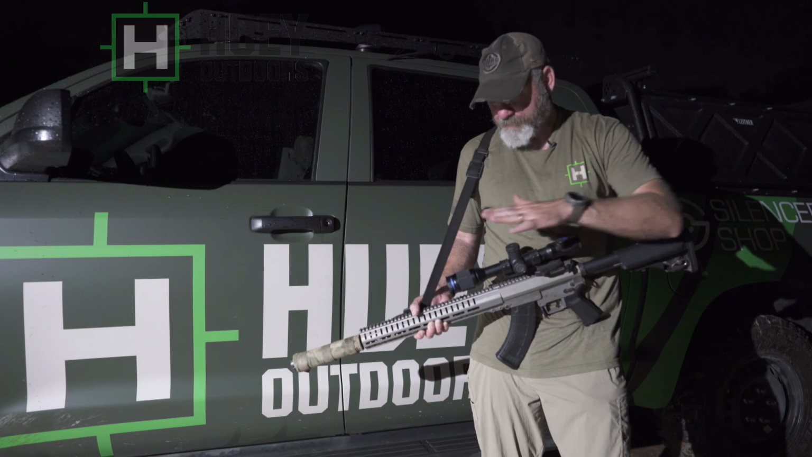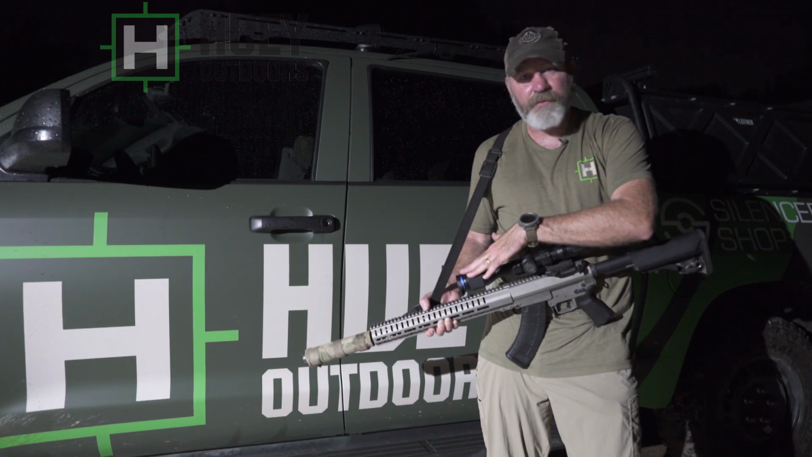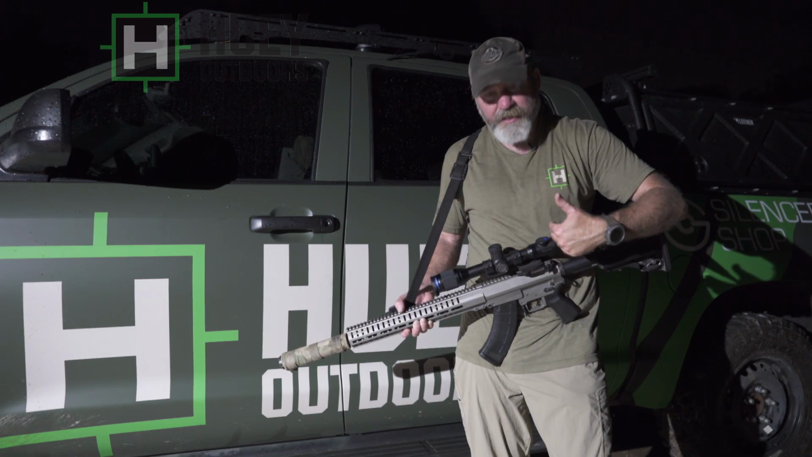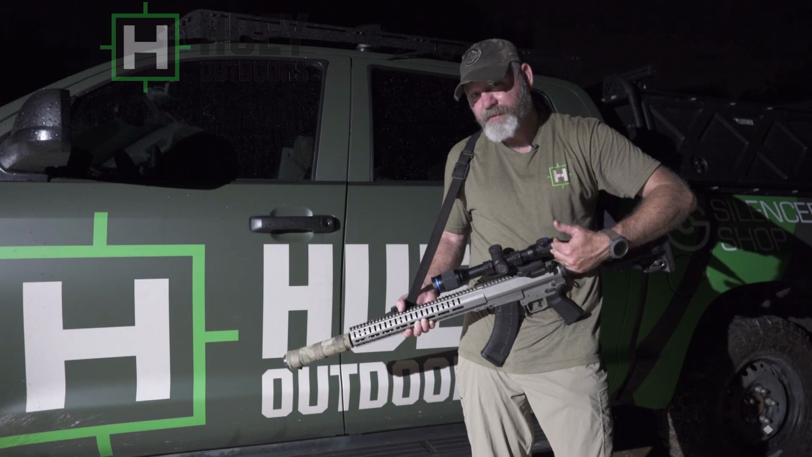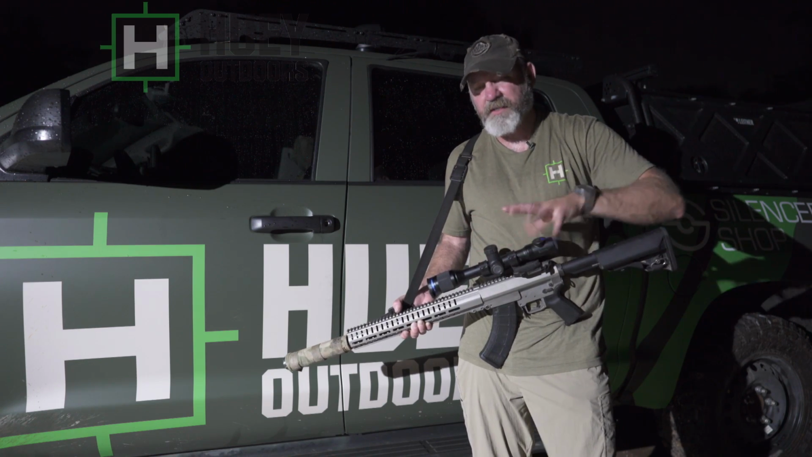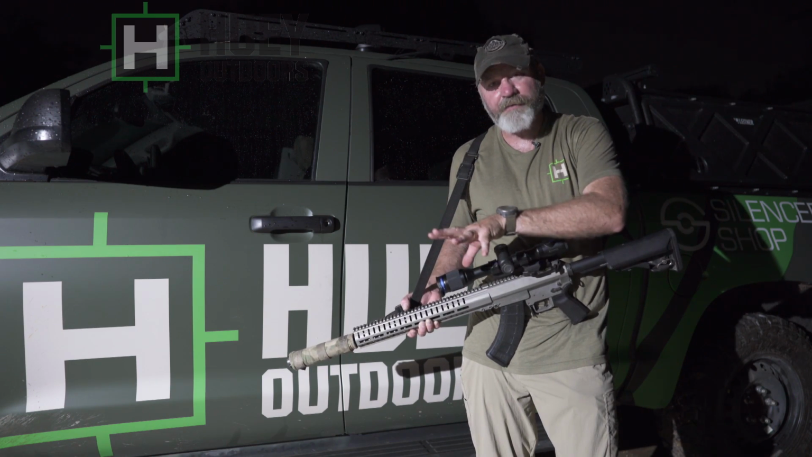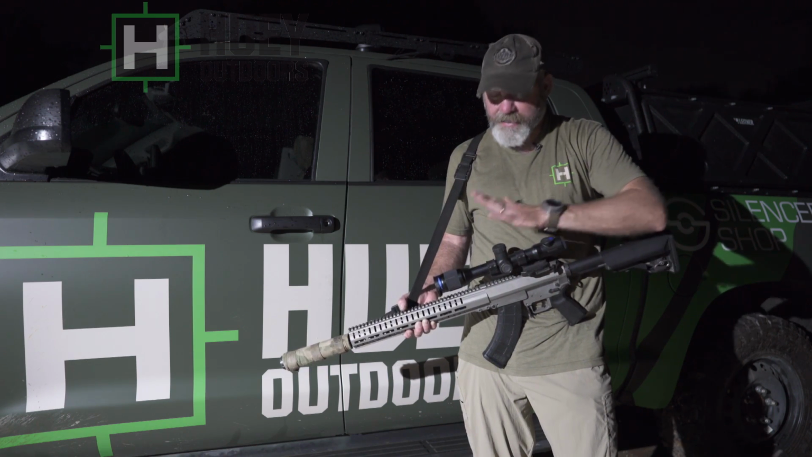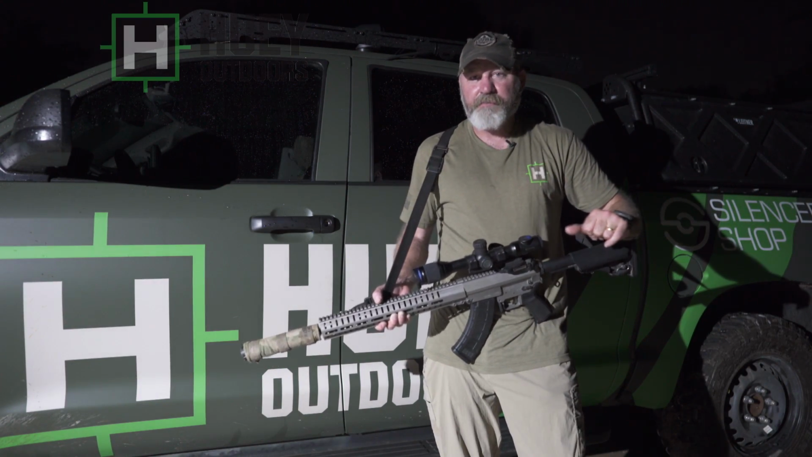What that means is, for thermals, the most expensive part is the lens. Everything else back here, the lens is most expensive, then probably the screen, then the core, and all this isn't anything compared to the lens. So if you can use a smaller lens and get more magnification, it brings the cost down, and that's how they got the cost down on these. So 12 micron doesn't mean that it's a better unit.